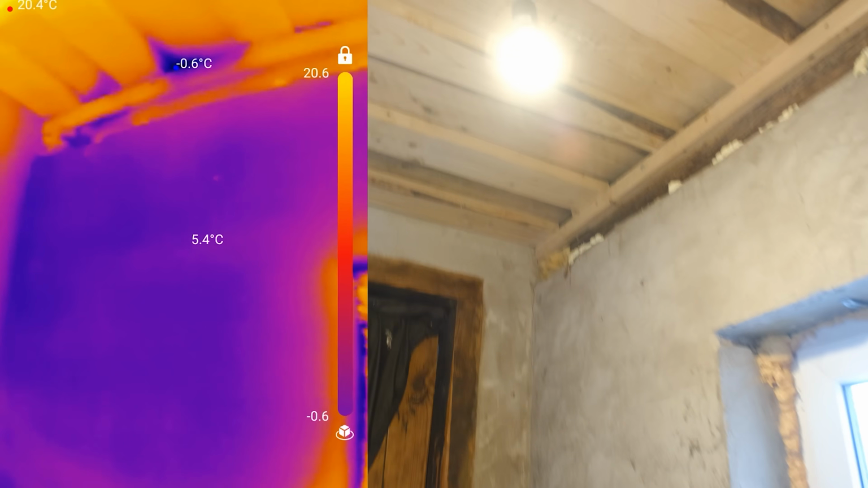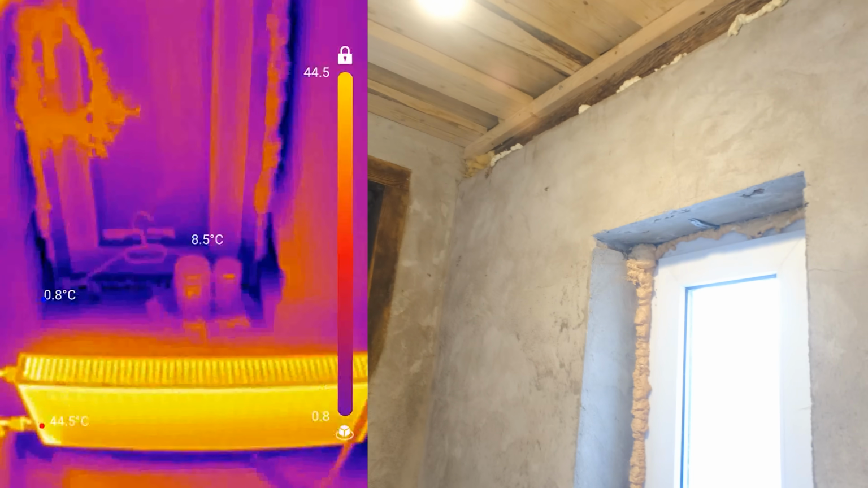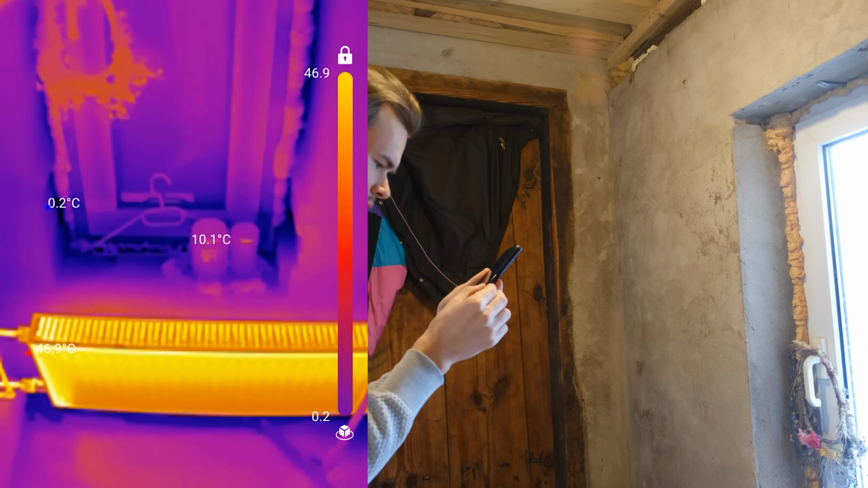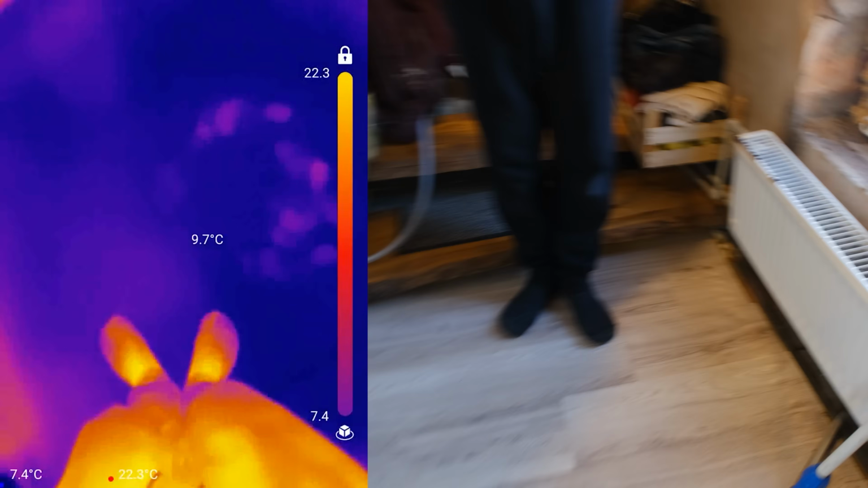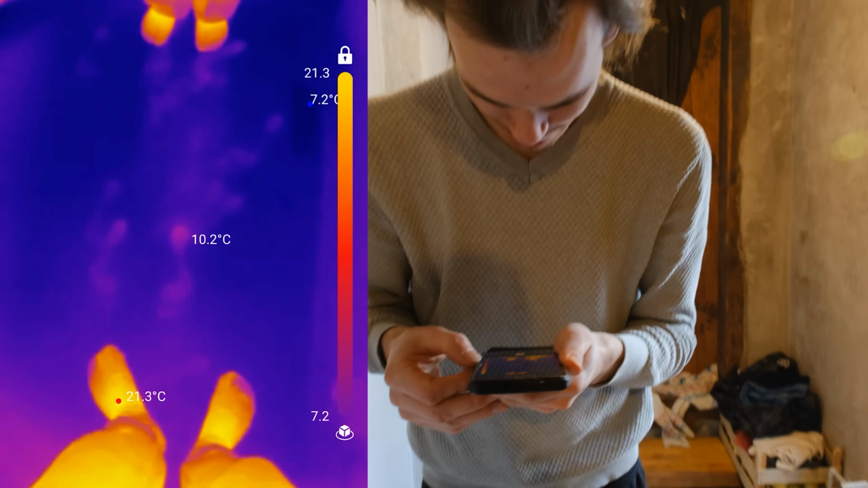Actually, minus 0.6. Wow. And as you can see, we're on top of the radiator, so that's not the best. The window is at minus 0.0, I guess right on 0, right next to the radiator. I do feel the floor pretty cold here. Floor's only on 9 degrees, so actually it's not... Oh, I can see my footprints where I was standing. Actually, okay, wait. There you go. That is so funny. You can see where we walked. It warms up for a second.